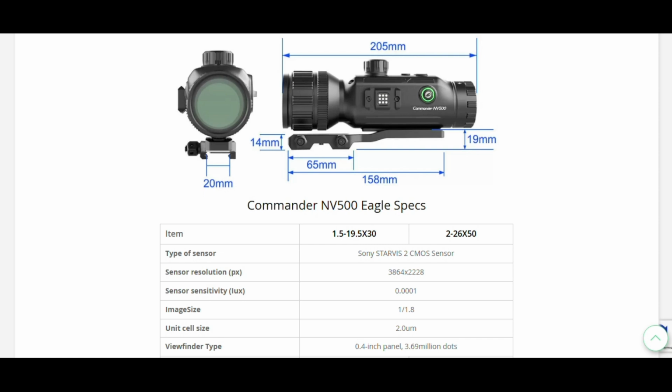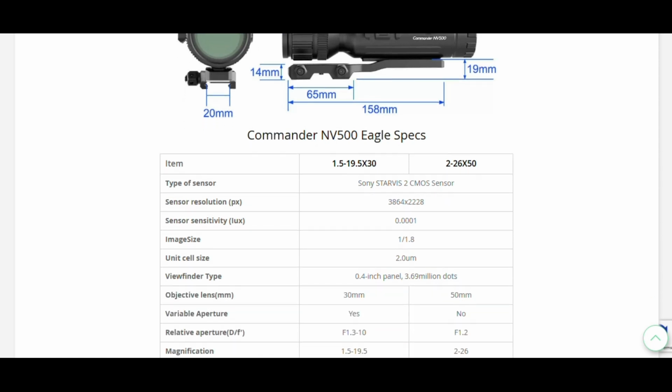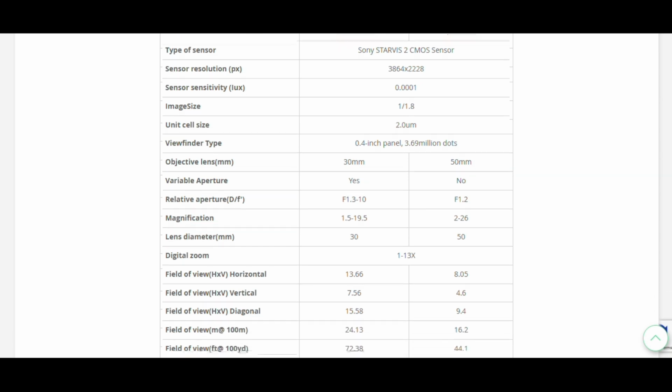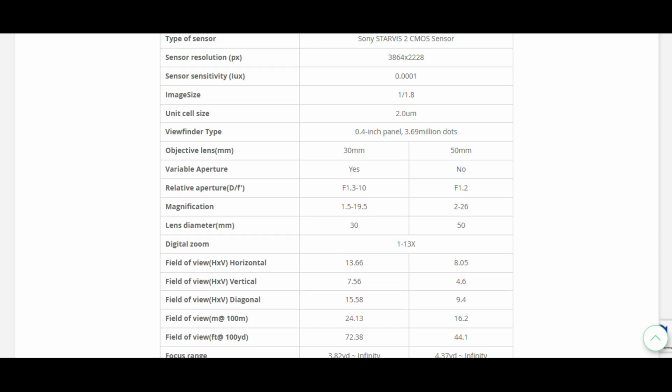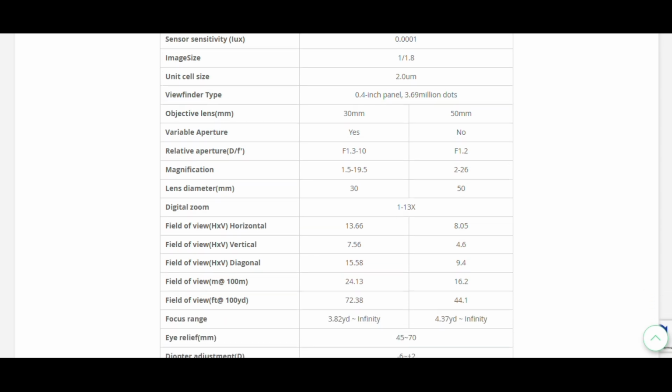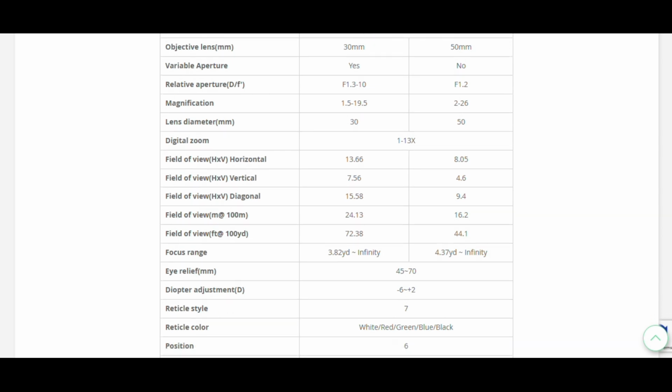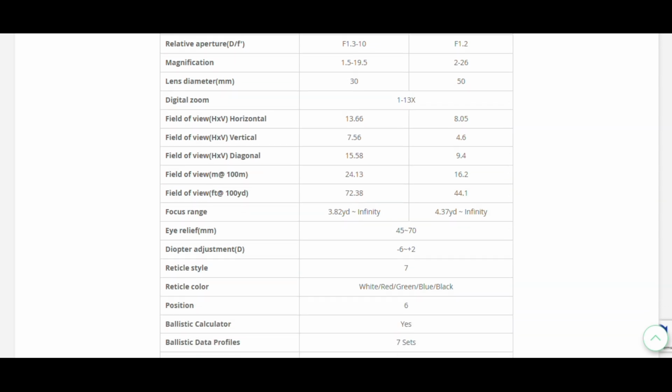So here's some of the size dimensions that I didn't spell out to you. We talked about some of this down here. This is the difference between the two lenses, the 30 millimeter or the 50 millimeter. Of course, as I said, the Eagle has the updated Starvis 2 sensor in it. You can see some of the specs there. I paused it if you want to look at it, but I'm not going to go over these independently. I will point out that it mentions that the 30 millimeter and the 50 millimeter do have various field of view differences. I just really didn't see that very much on it, but I guess I was wrong. Obviously, we'll go with what they said there.